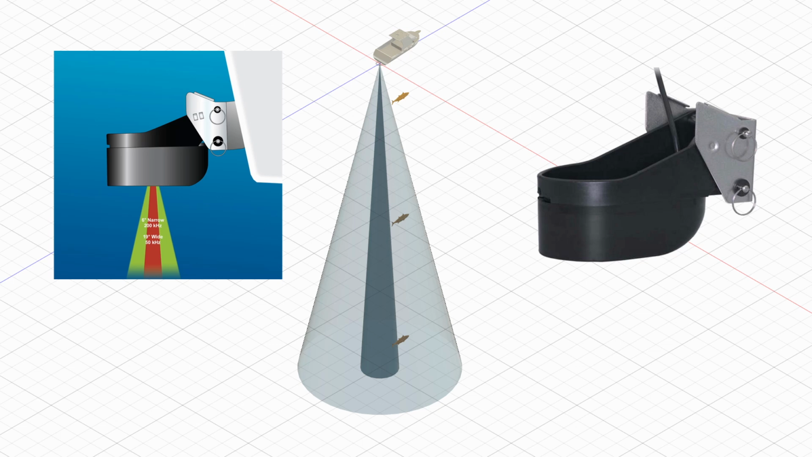The 265LH transducer can also operate in the low frequency band between 42 kHz and 65 kHz. At those frequencies, the beam width varies between 25 degrees at 42 kHz and 16 degrees at 65 kHz. For this exercise, I'm showing the low frequency cone with an angle of 25 degrees, so we're assuming an operating frequency of 42 kHz.